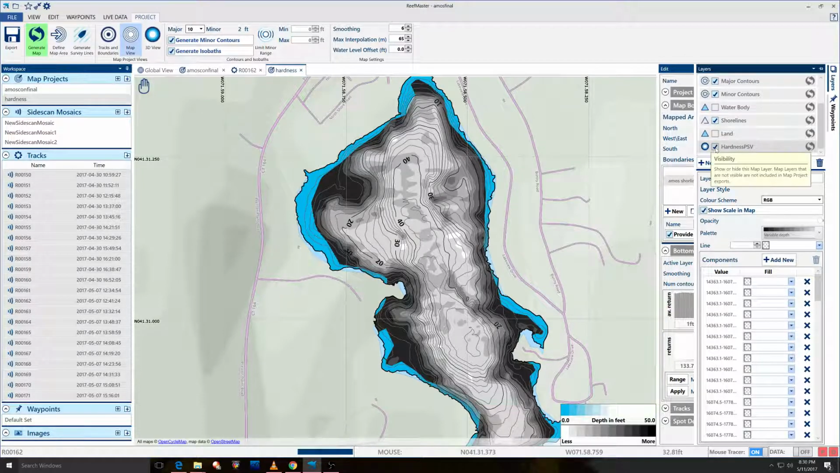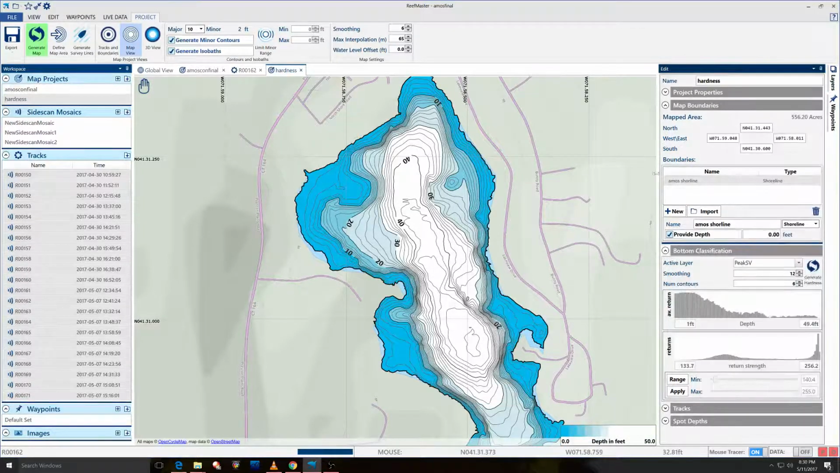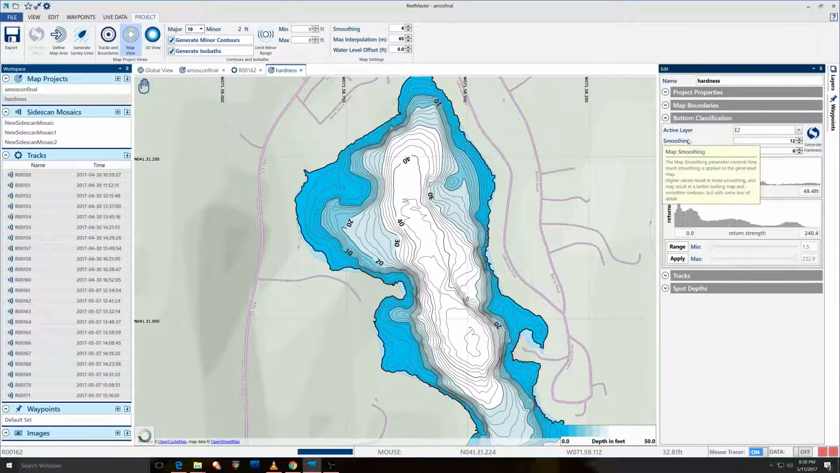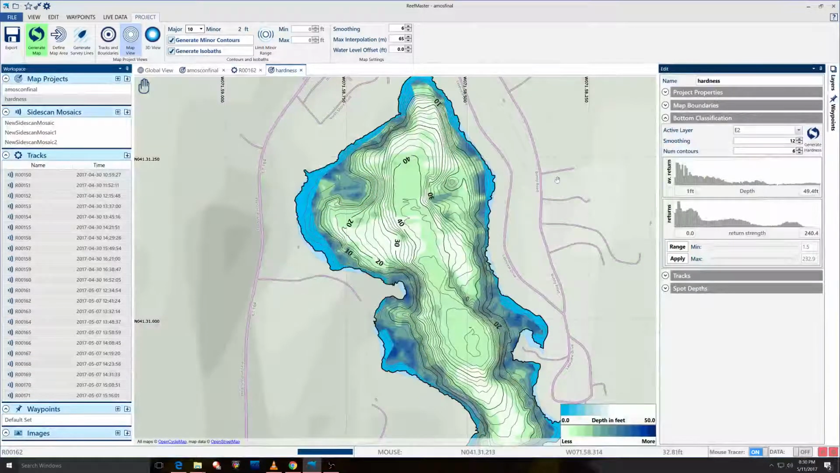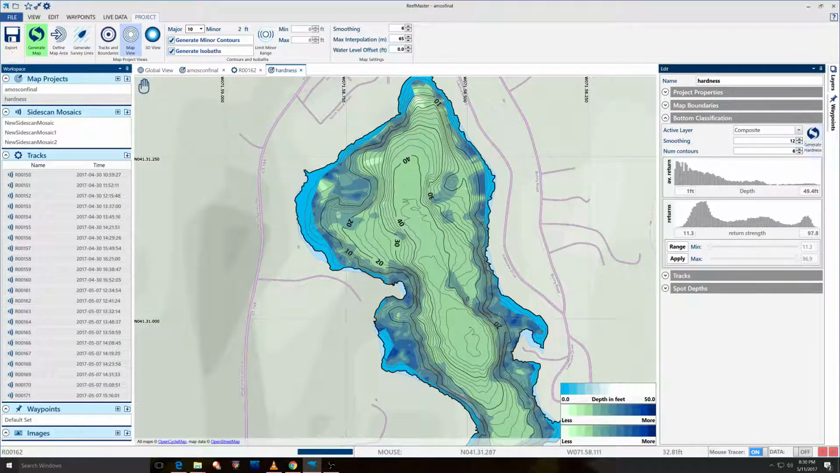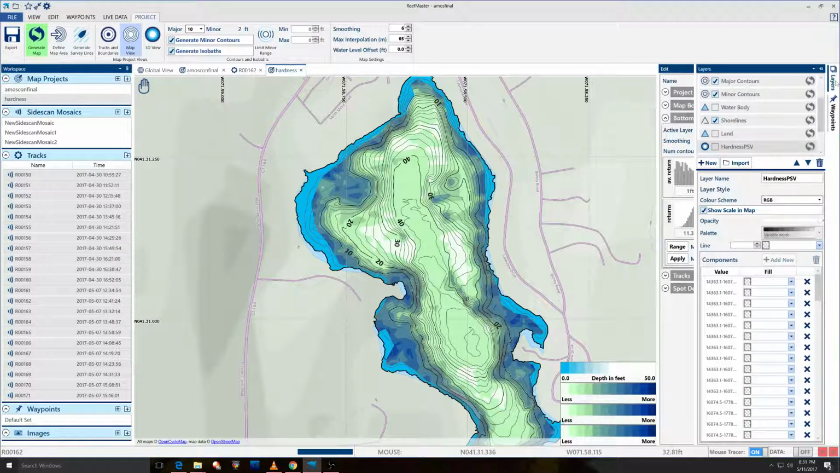So we have our hardness. We're going to go ahead and remove that. And we're going to make the next one E2. We're going to make the next one E1. And then we're going to do the composite. So it's all done. I go to layers.